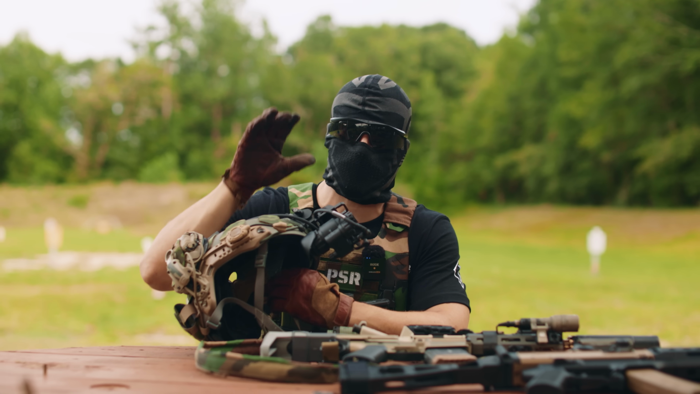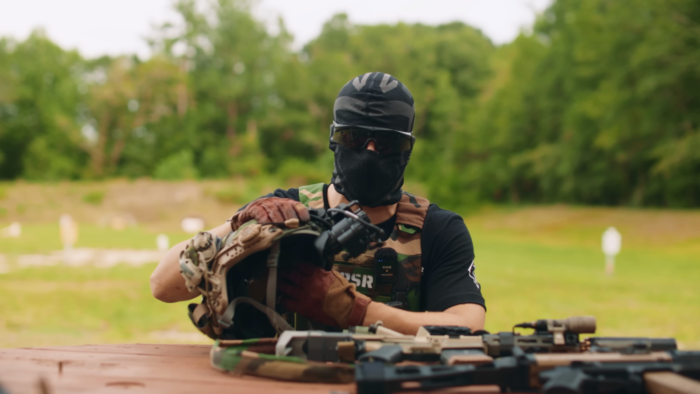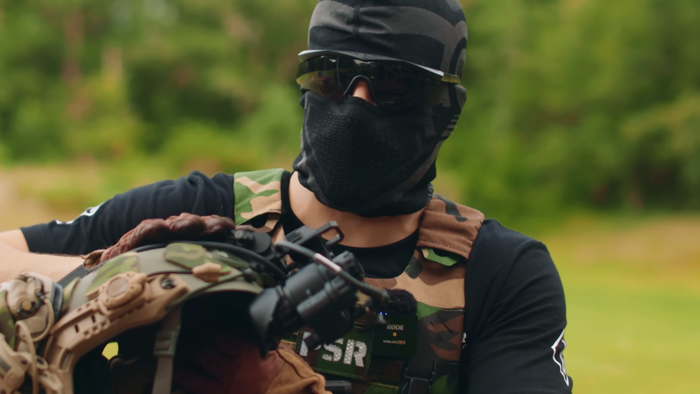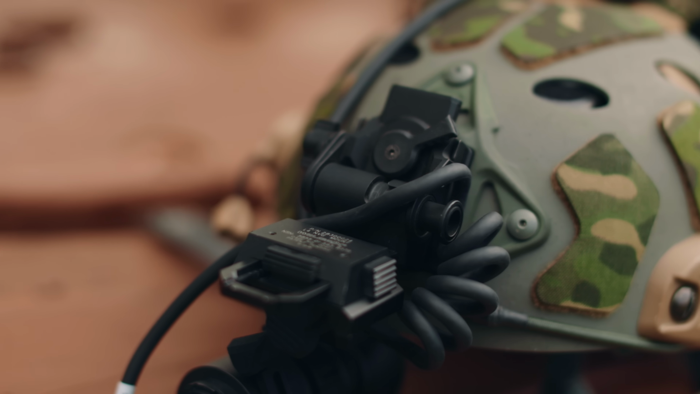So I'm genuinely curious how this thing's going to do when we shoot with it and actually use the lasers and stuff like that. Am I going to be able to passive aim? I'm very, very curious about that. Right now we've got a knockoff Wilcox mount. It works fine. This is my normal helmet setup that I usually run night vision with.